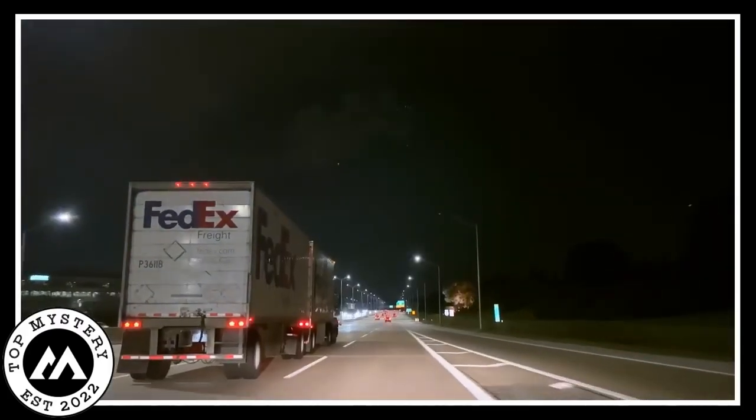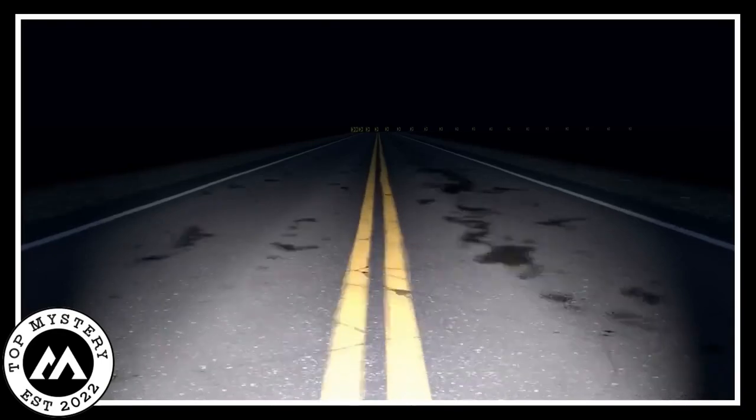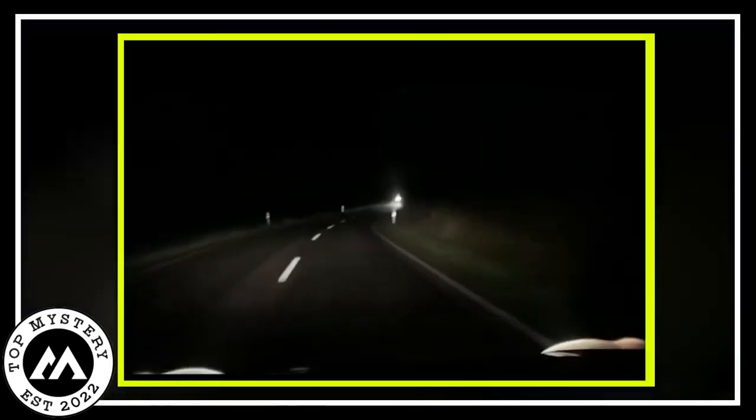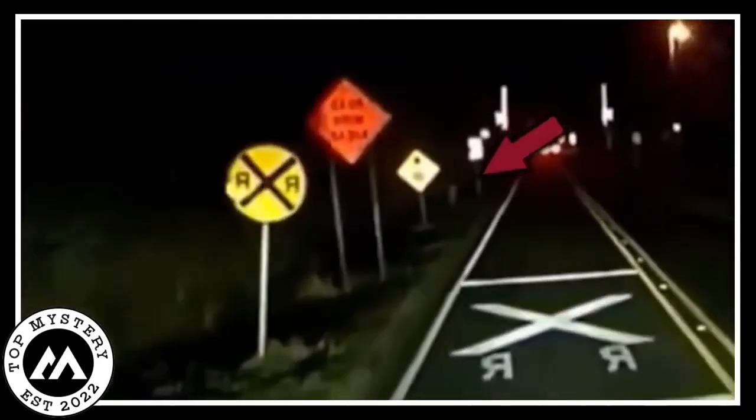Late at night, workers were driving a big truck down a dark road. The truck's engine was the only sound in the quiet night. The road looked old and tired, just like the workers. Suddenly, a strange thing happened. A ghostly lady appeared in front of the truck from the darkness. She looked like a spirit, glowing and weird. The workers were really surprised.